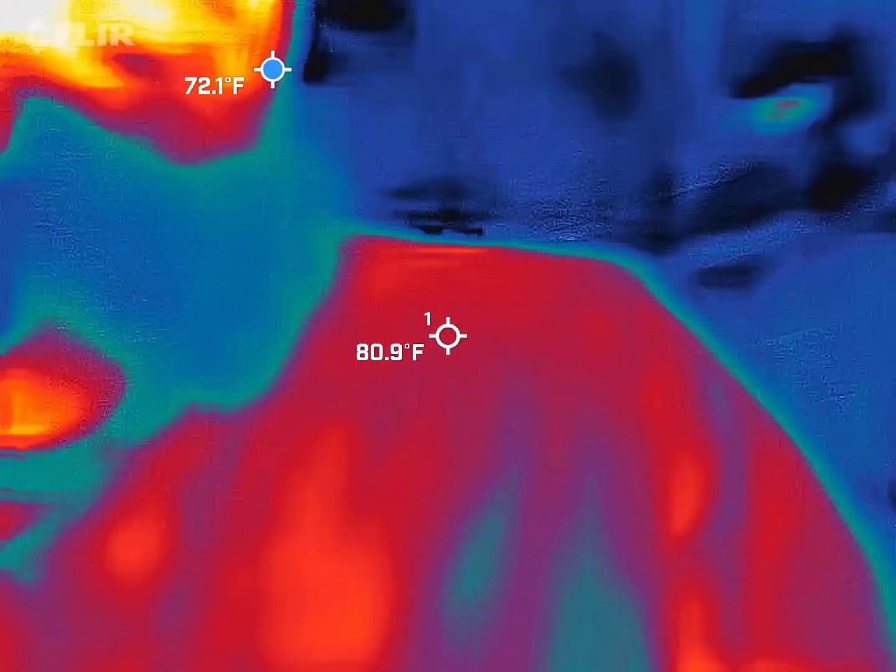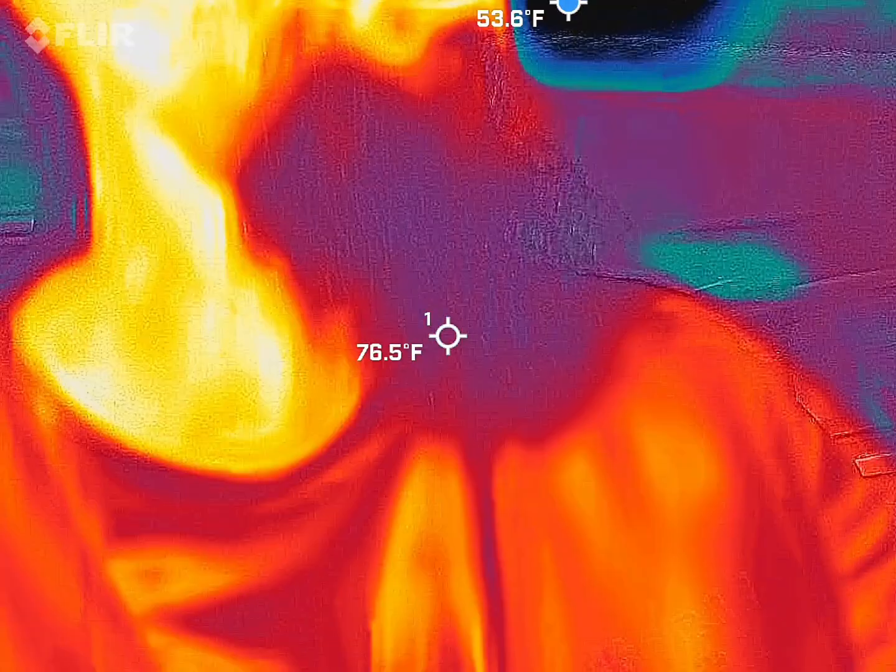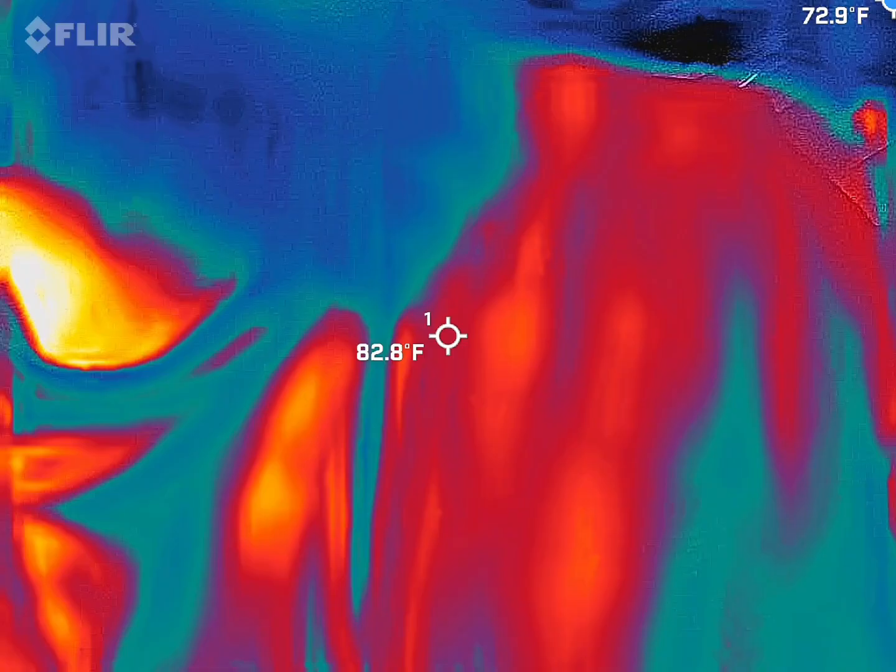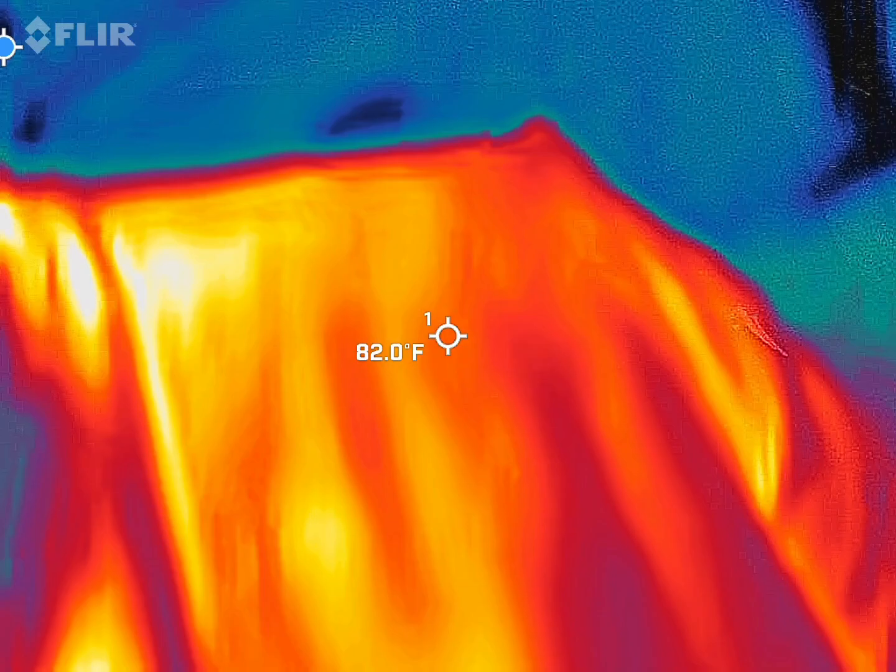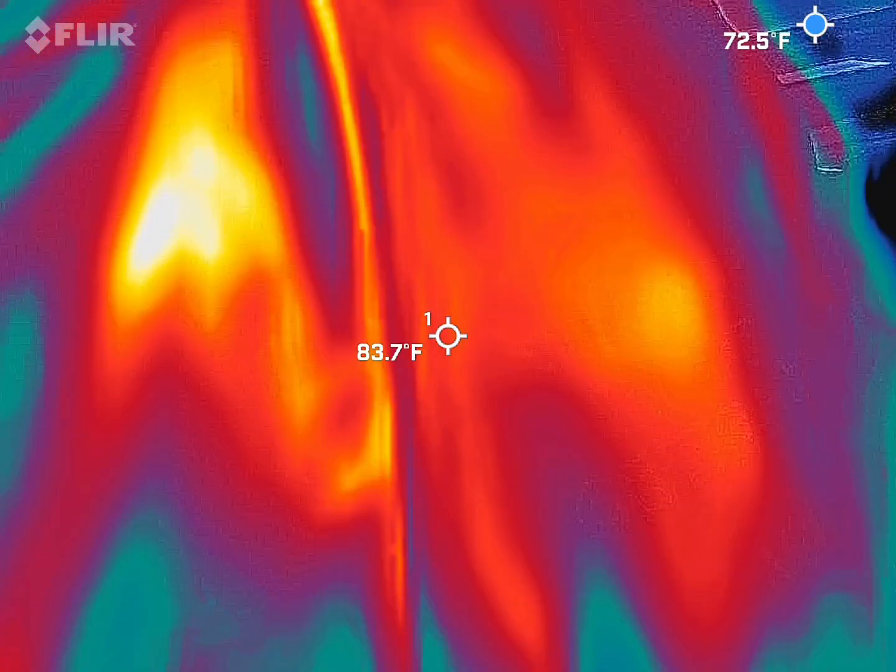Should be able to see me in there, red, orange, and yellow guy. So this might play to my strengths tonight. That means I'm the hottest thing inside the frame right now. Sorry, fellas, but I could probably outrun both of you. But at the same time, we're looking for those cold spots. They're going to be blue or black. That's what we're looking for.